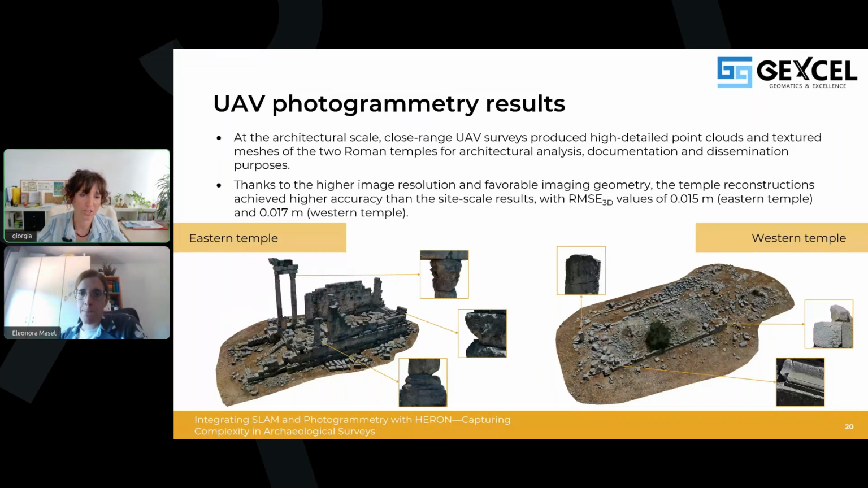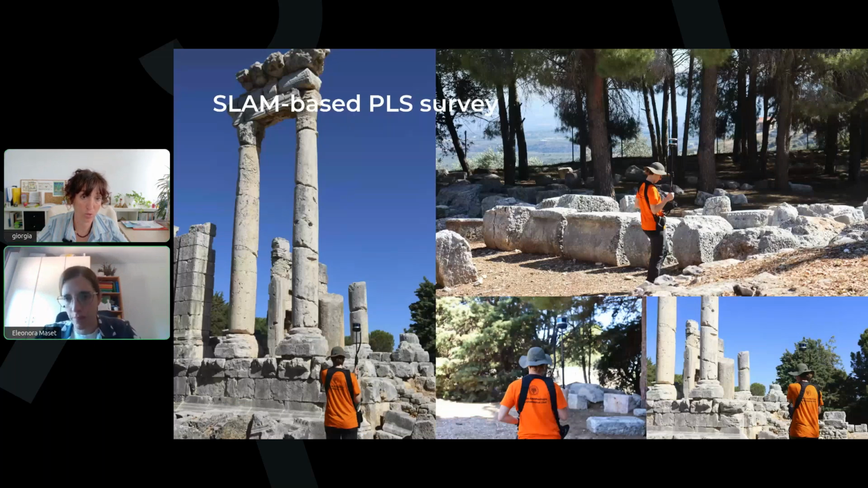So definitely here, the dimension of the site has also been a challenge because, of course, the site is bigger. And what about the SLAM? I mean, how did the SLAM help you? And also, which differences did you apply with respect to the first case study, that was a little bit smaller than this one?